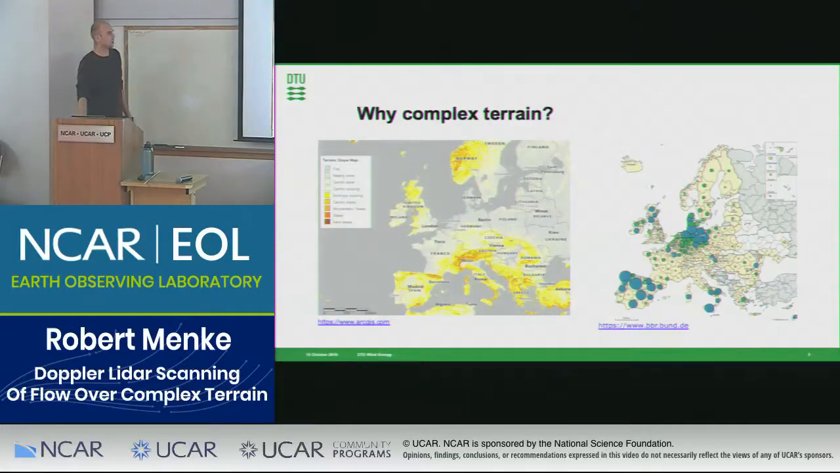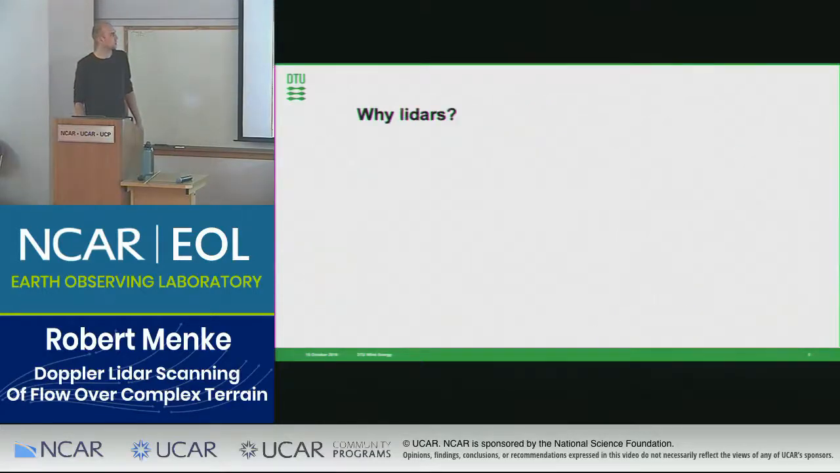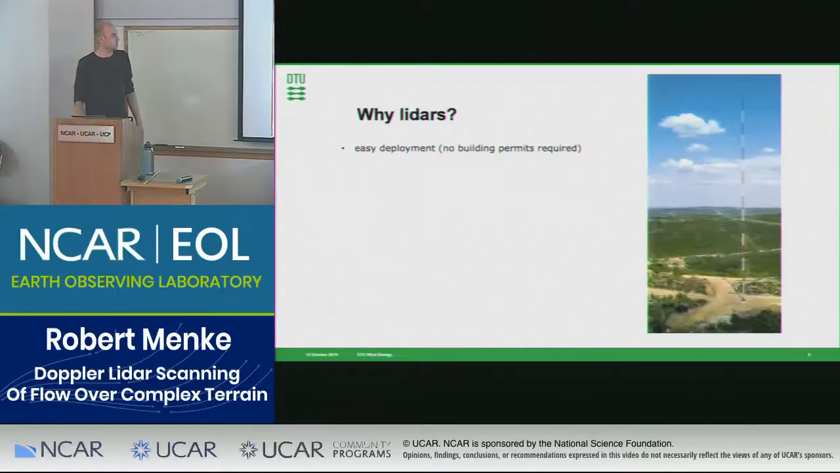And then another point that was a key factor in the topic of this talk are lidars. So why do we want to use lidars instead of traditional met masts? The strongest factor is that lidars are much easier to deploy.